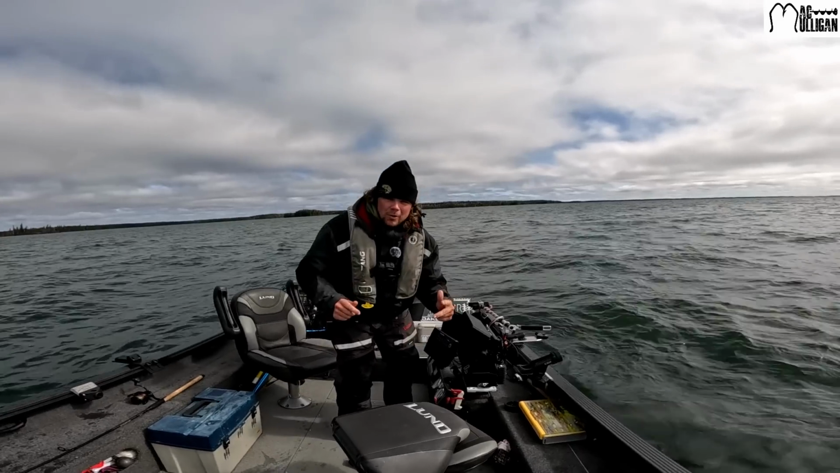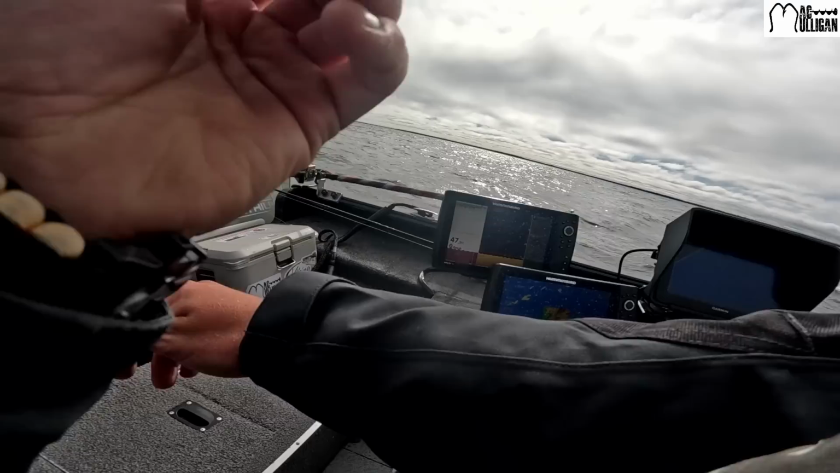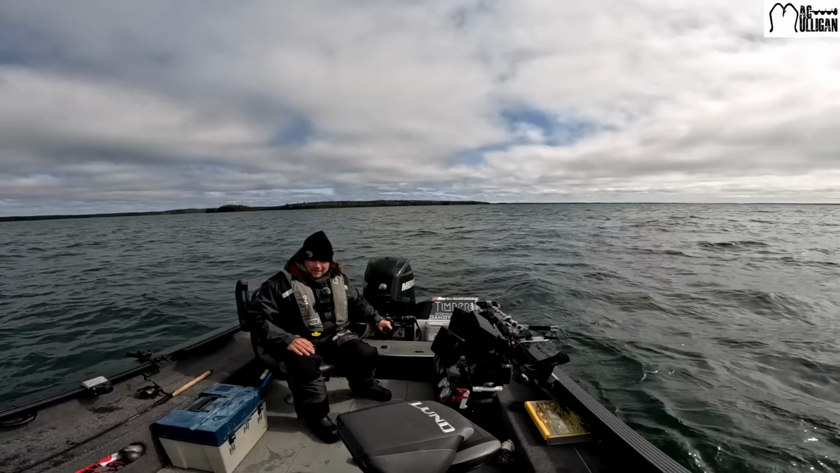All right, we've got the trolling motor up and the live scope pulled up. We're gonna go for a cruise. Safety, always. Let's roll.